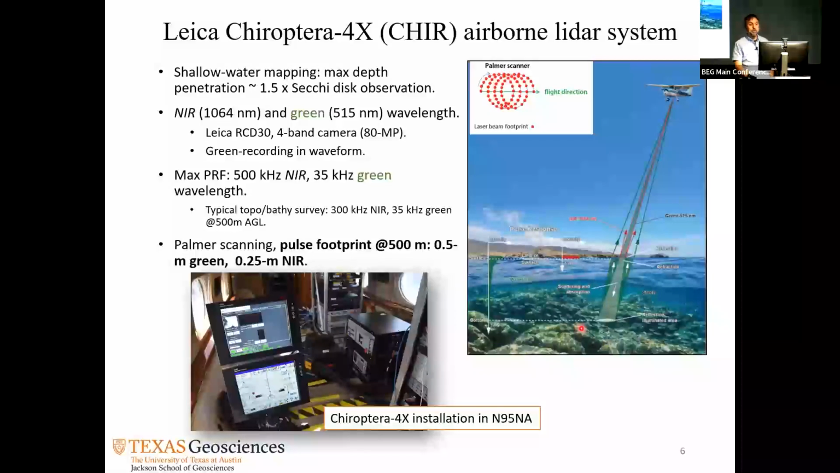So this is Leica Chiroptera. It's a commercial system. It's very similar to what we have here. Ours is Chiroptera as well, but the first generation. I think this one is the third generation, and now there's a fourth one. It is meant to fly in a small aircraft, just like here, like a little Cessna.